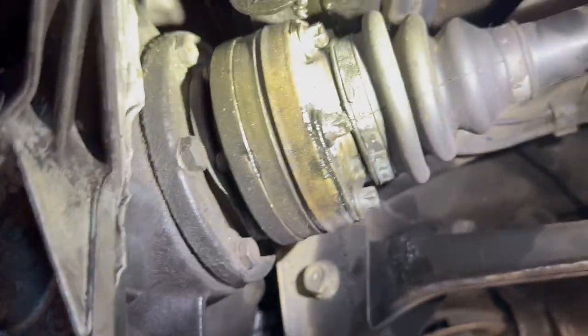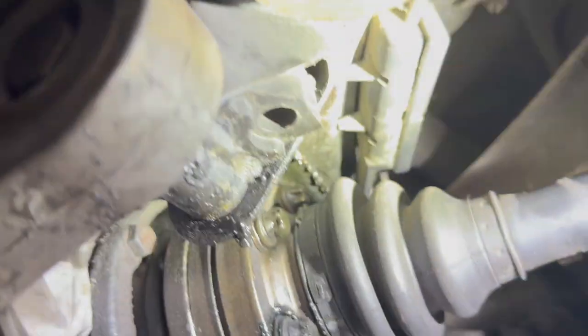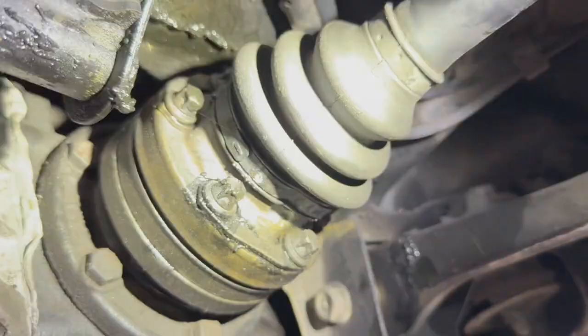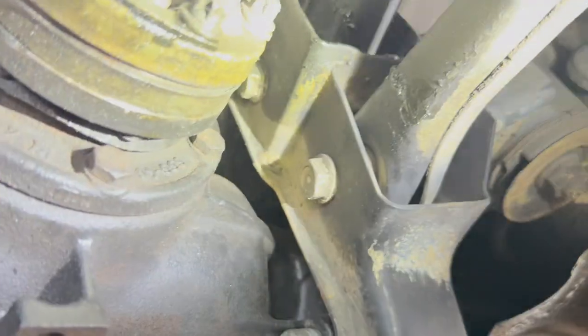Okay, this is the same axle grease from the other day, but you see this new one, am I tripping, bro? Straight axle grease. Axle grease. The fuck?